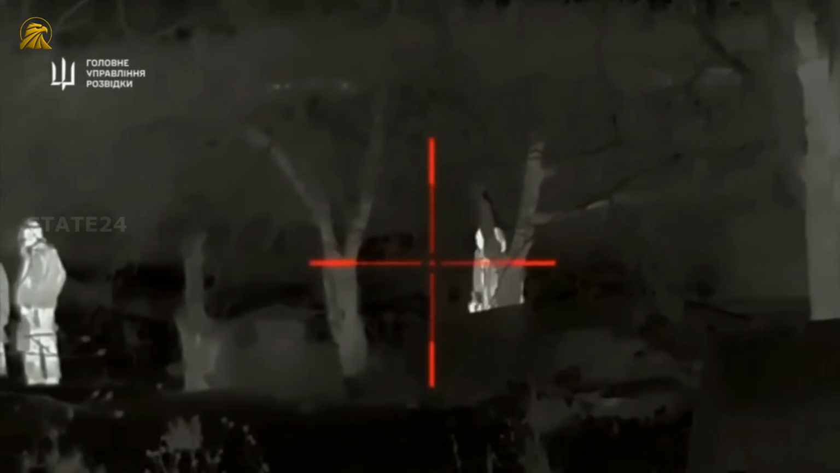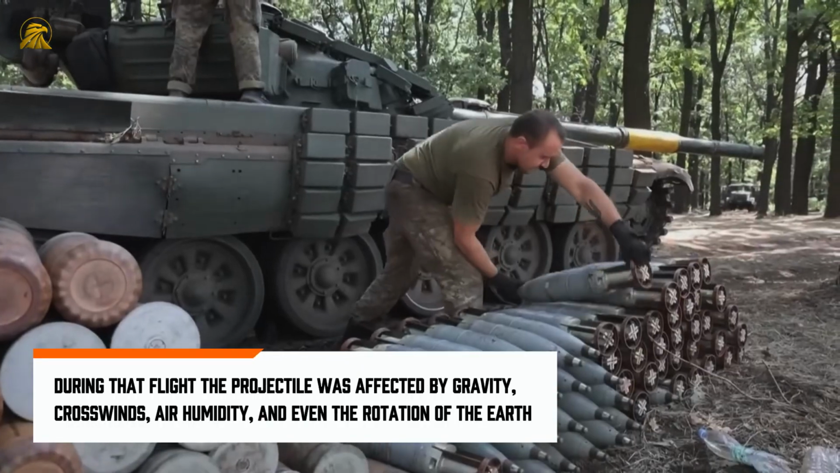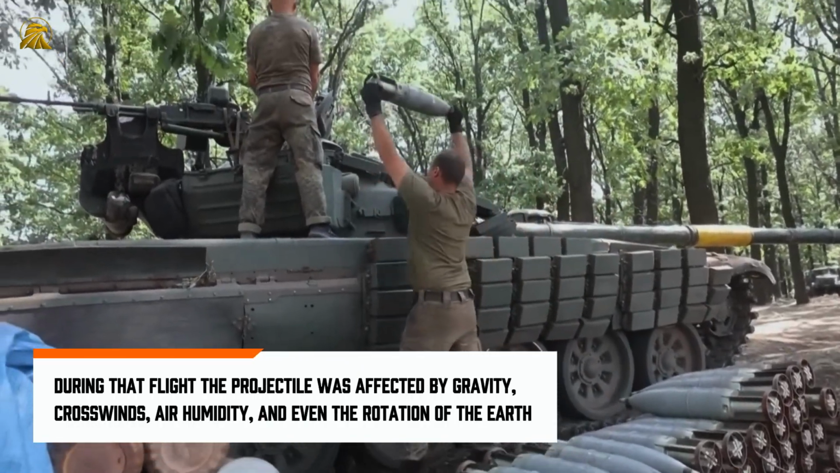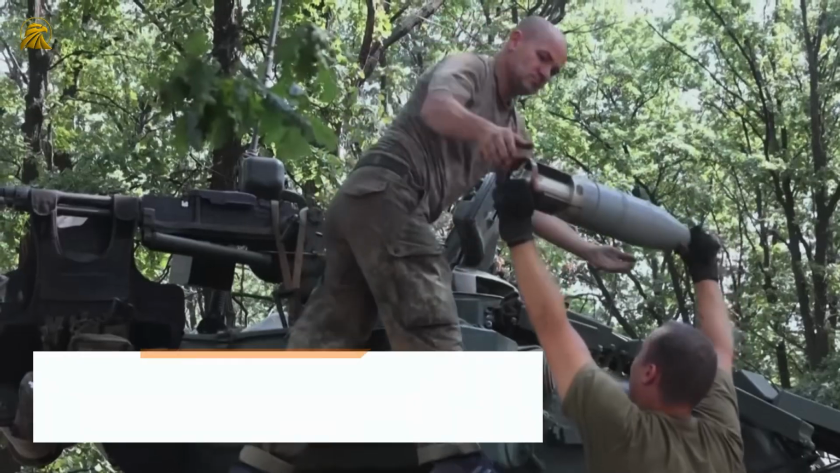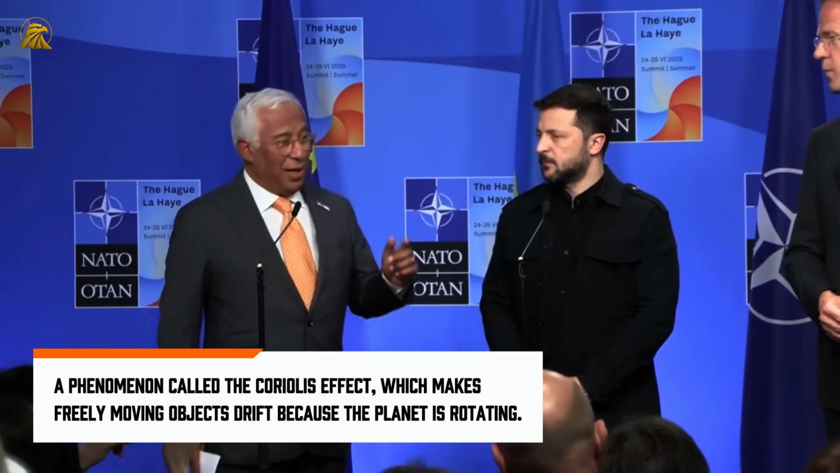It's like standing at one end of the Golden Gate Bridge and hitting a target on the other end. The bullet took about 7.6 seconds to get there, long enough for you to blink 16 times. During that flight, the projectile was affected by gravity, crosswinds, air humidity, and even the rotation of the Earth, a phenomenon called the Coriolis effect, which makes freely moving objects drift because the planet is rotating.